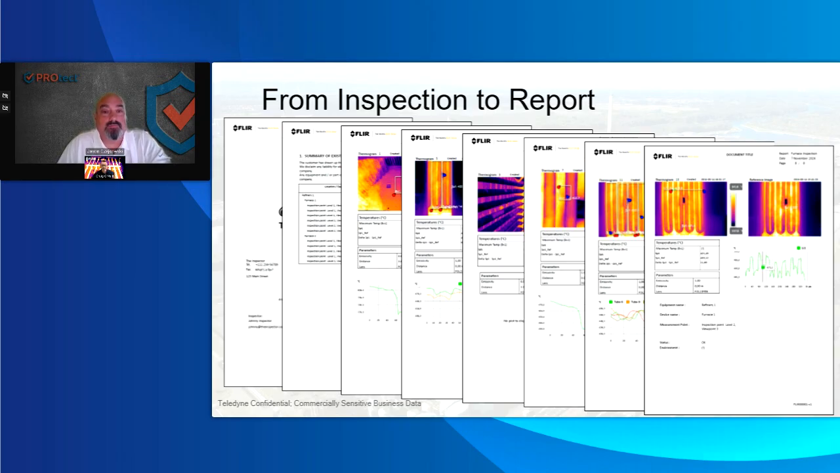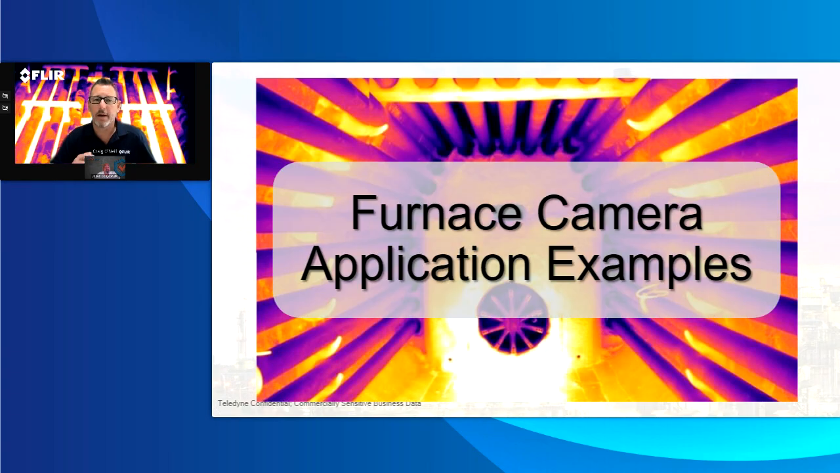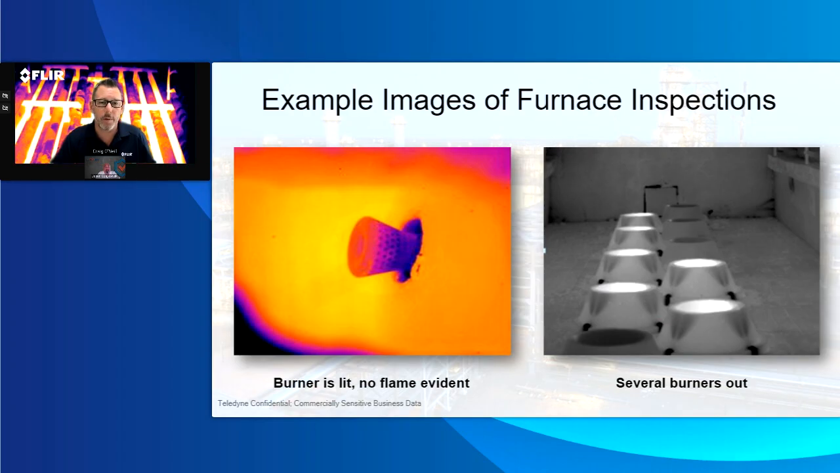Awesome, thanks. Well, I think this is where we put you into your element now, and outside of mine as the technology guy. Maybe talk a little bit about the actual application examples that we have seen throughout the time, and maybe you can help explain and use your expertise in the market. I'll roll through some slides here and ask you to talk a little bit about what you see happening in these images.